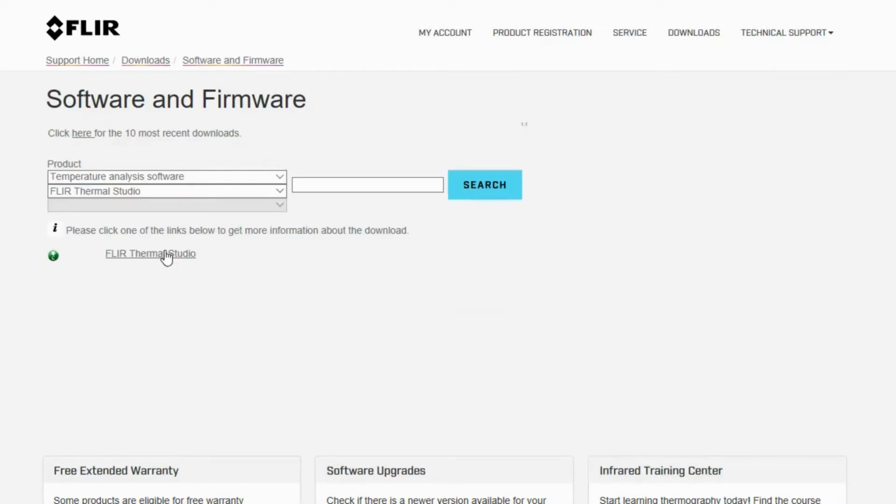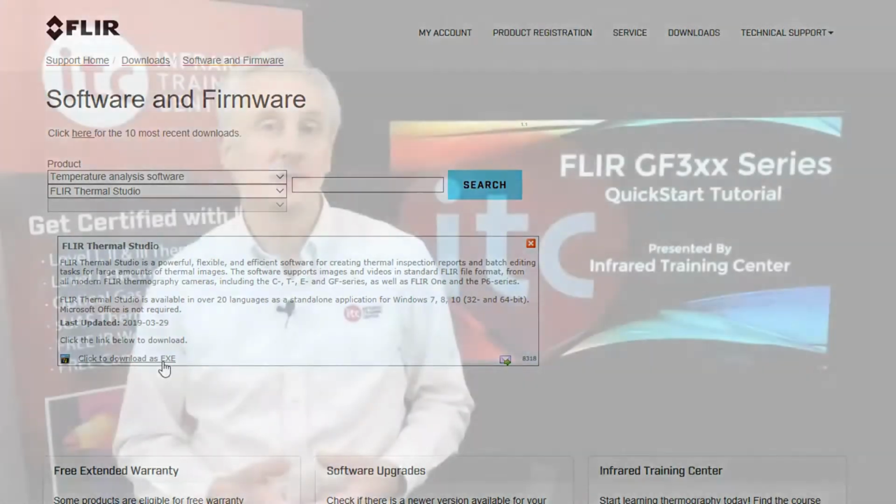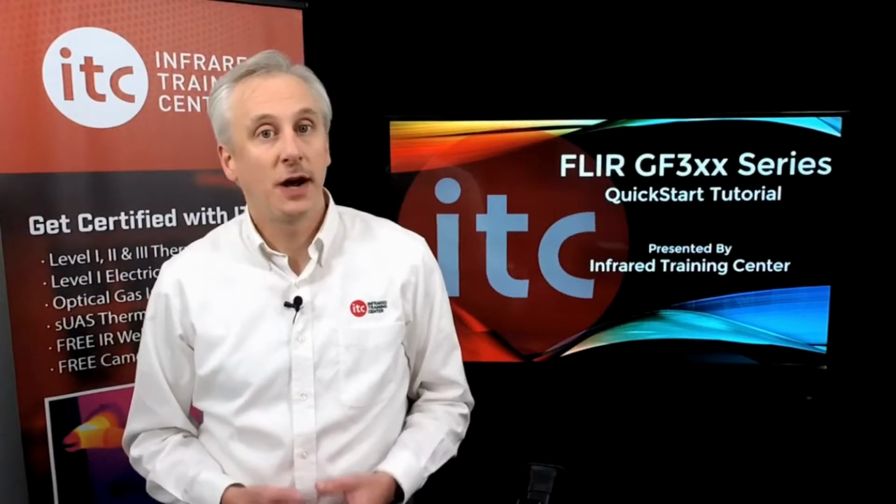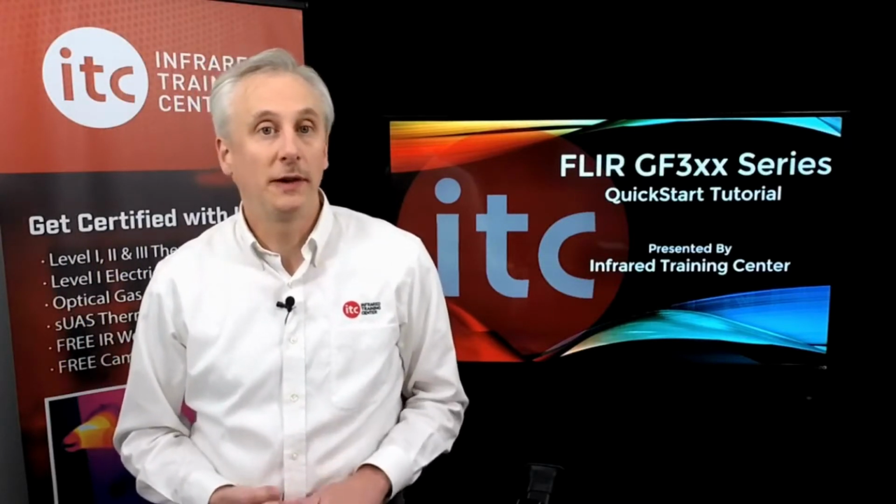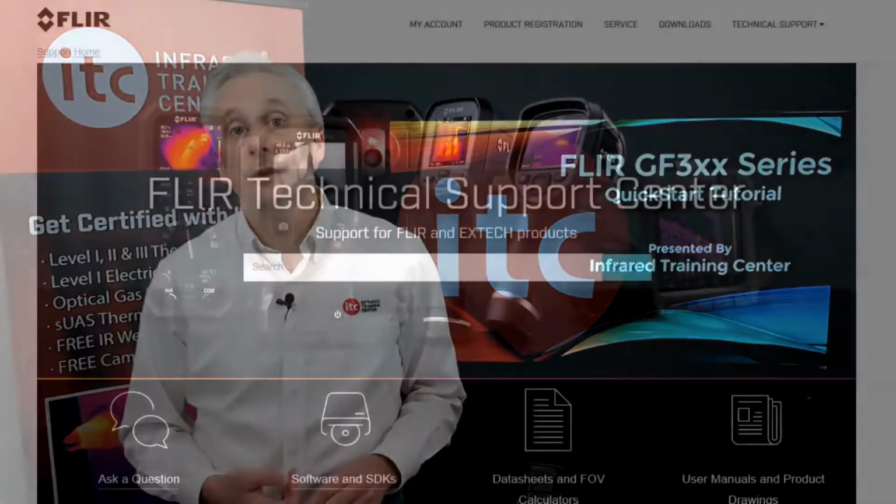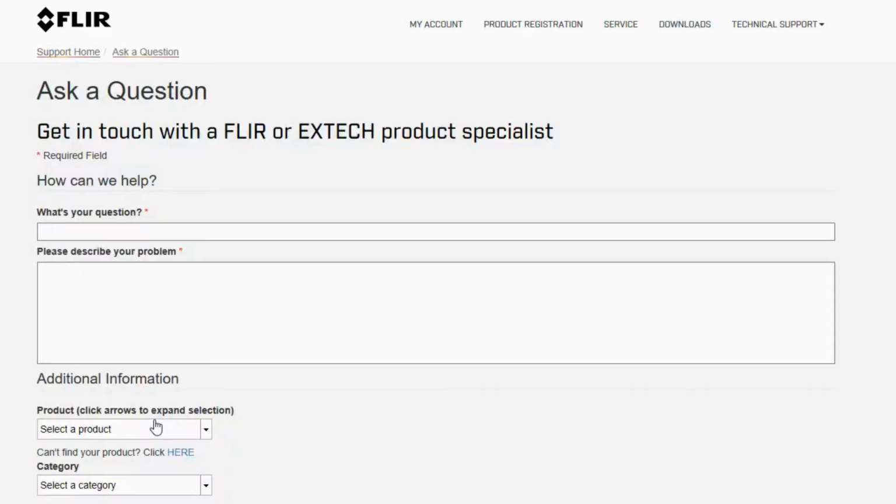Most products have an EXE installer, which can be easily run from the web page. Some products, such as Tools Plus and Thermal Studio, require license activation. The license key may be included on a scratch card in your camera case. You can also order a license online at FLIR.com. If you have any product support questions, please click Ask a Question from the home page, and our support staff would be happy to assist.